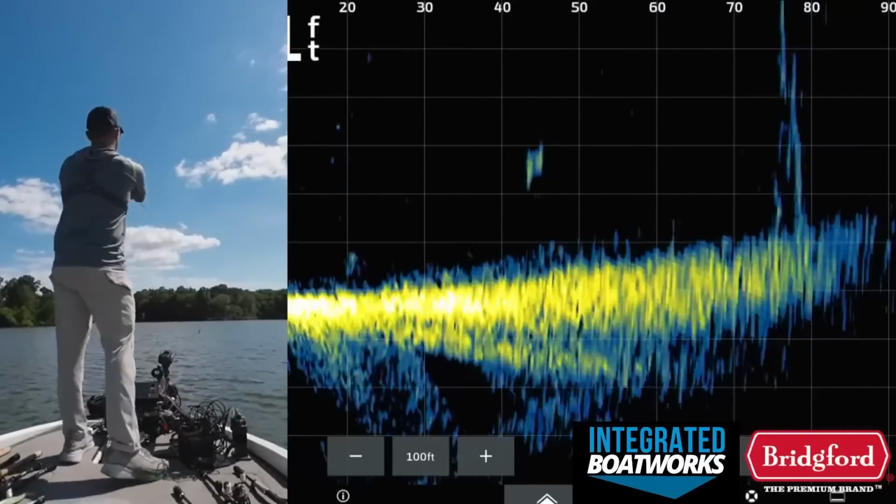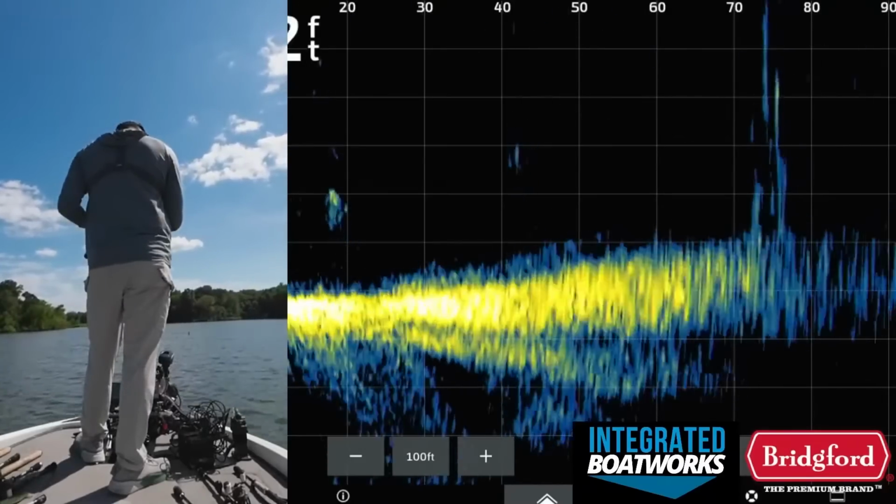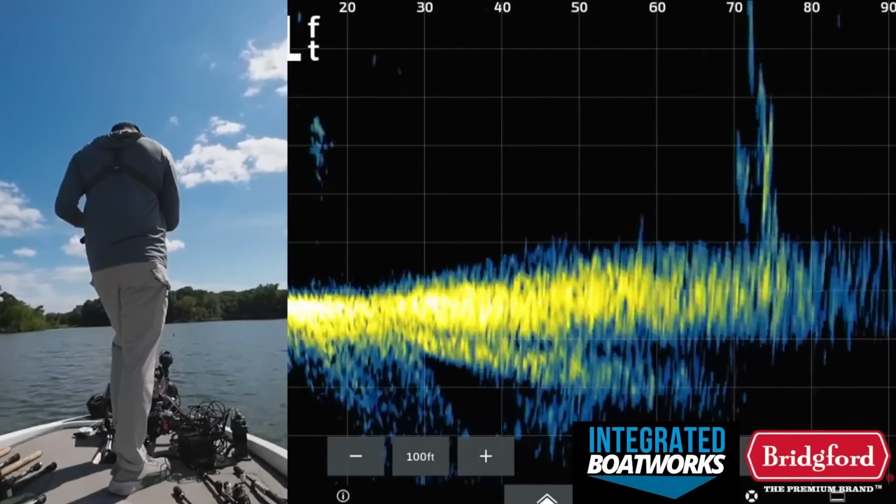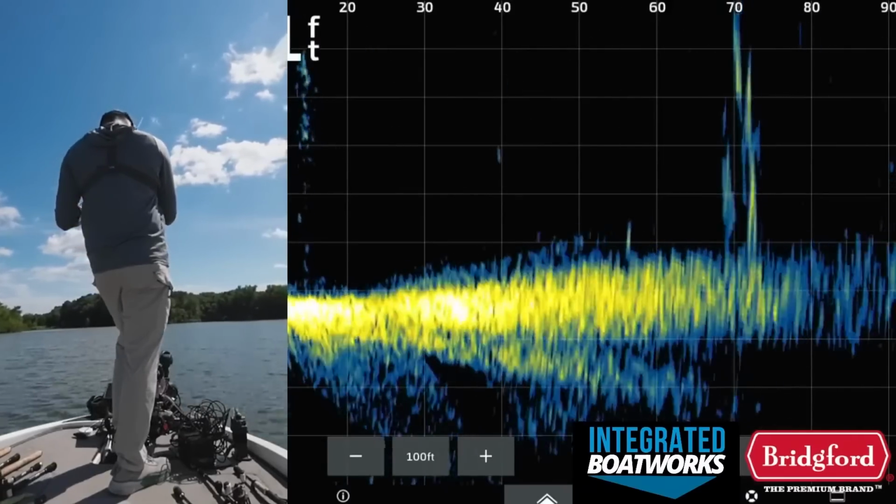Okay, so there's that stick up that's literally out of the water, but just because it's out of the water doesn't mean there's not going to be a fish on it. It's pretty deep.